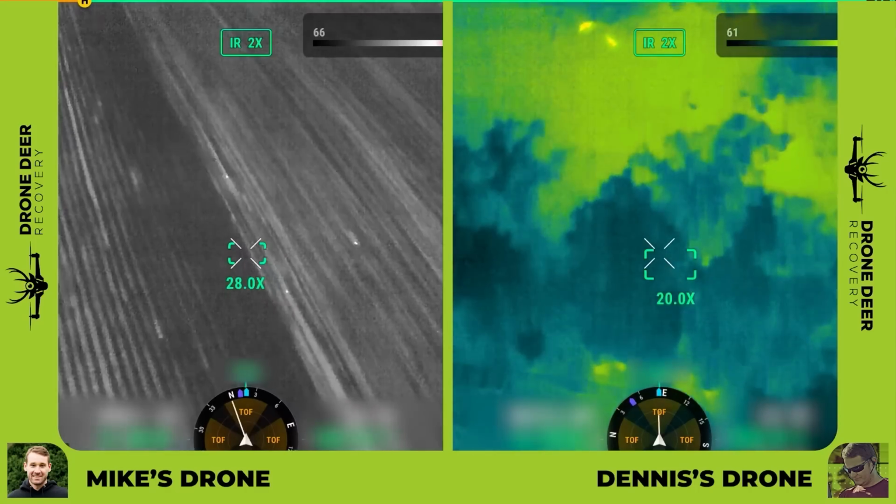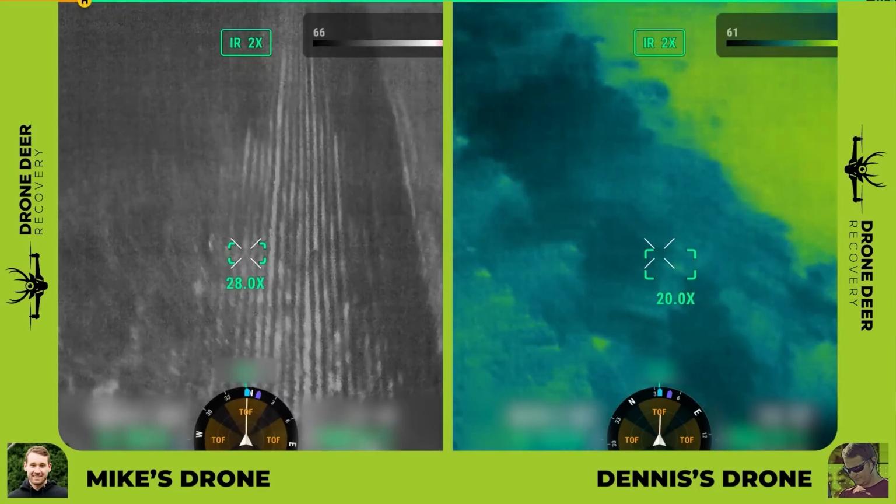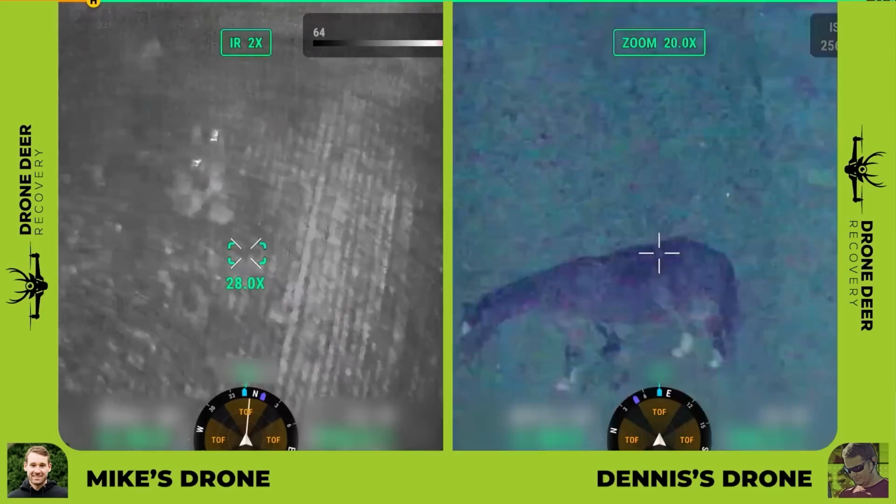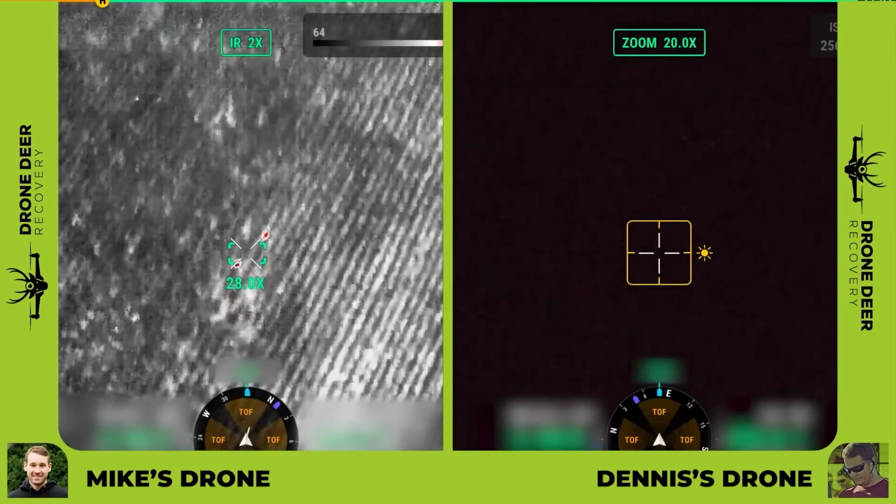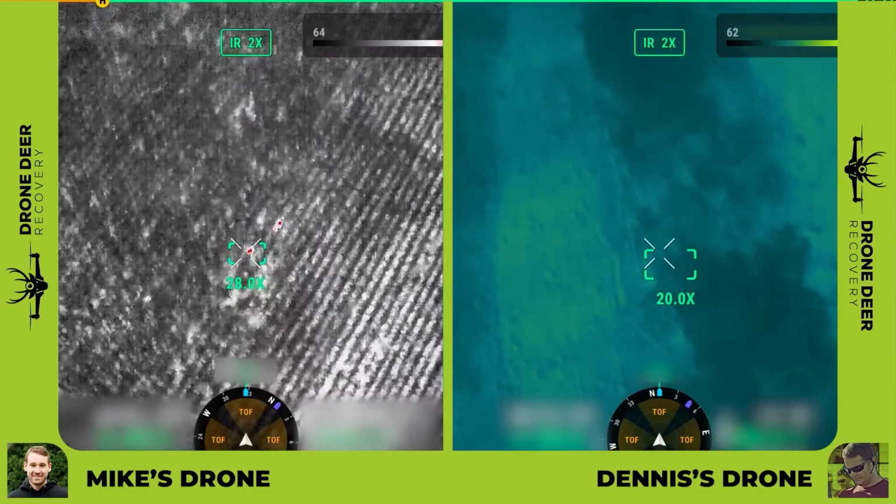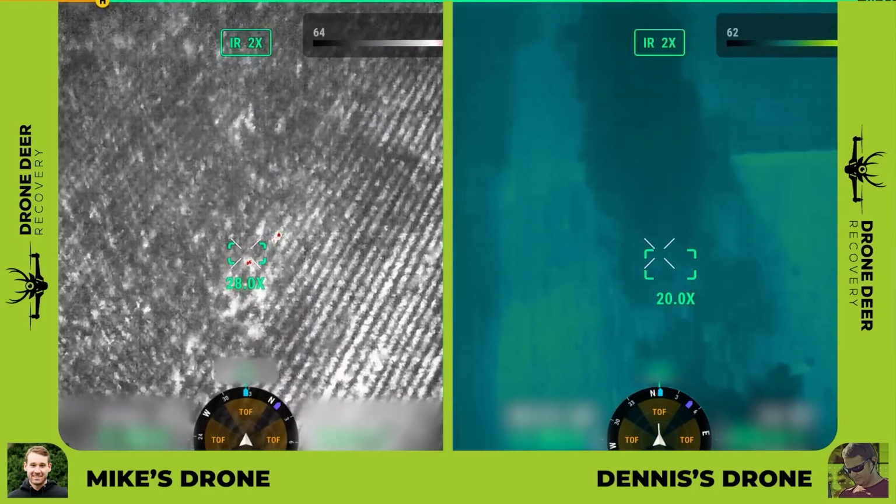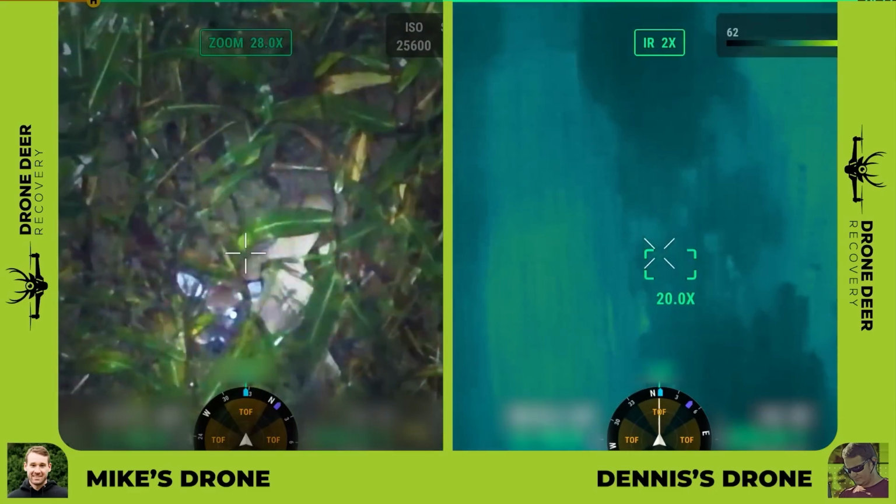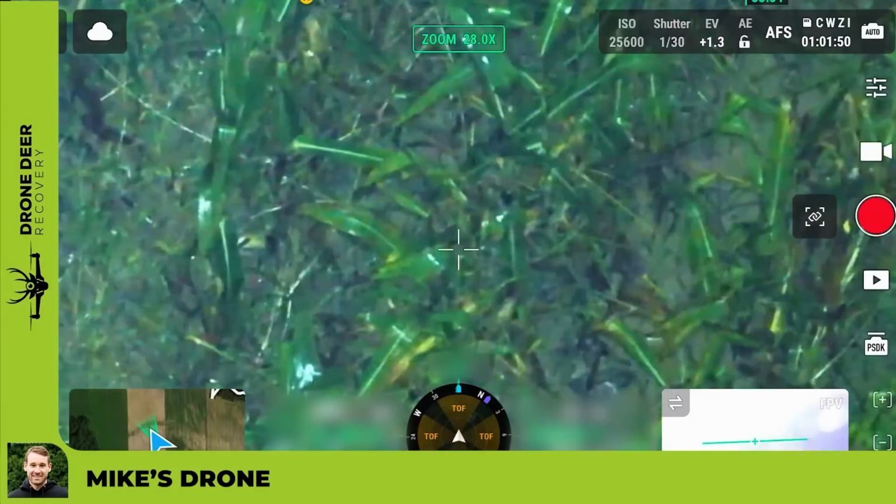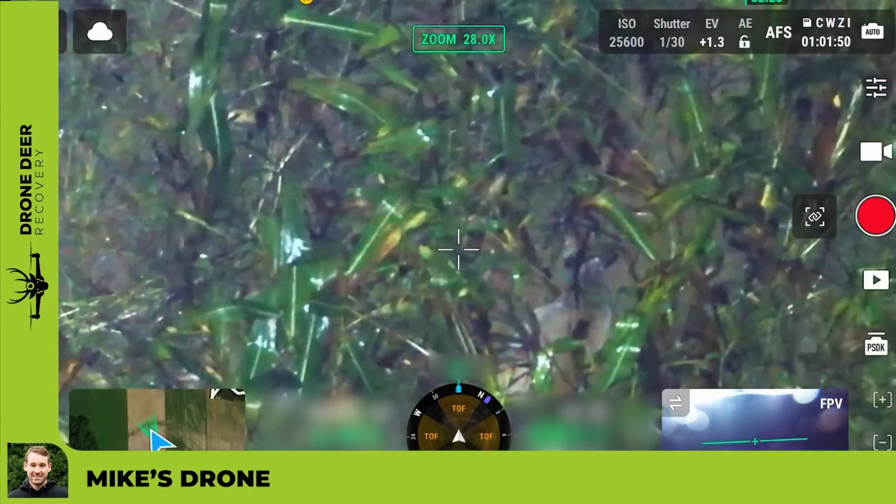Man, there's a bunch of small game out there. There's also a lot of livestock around here. The neighbor's horse. I mean, I thought it looked big, but you said it's a pretty big one. Two doe.